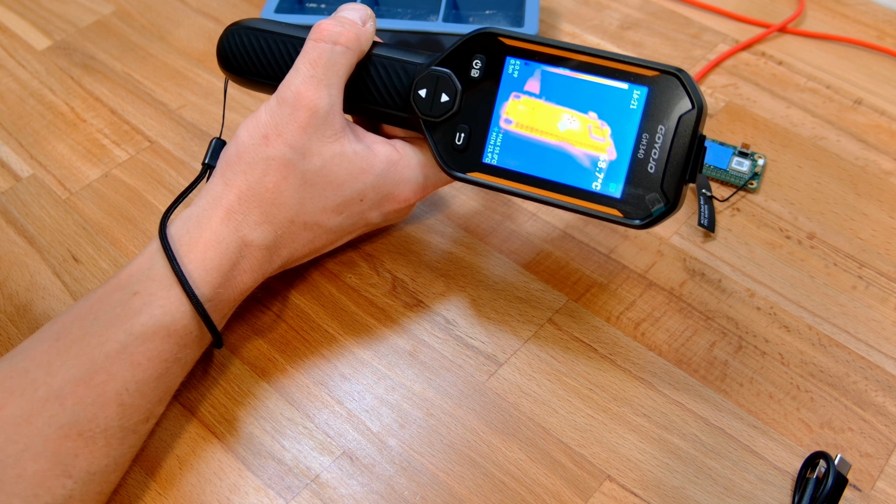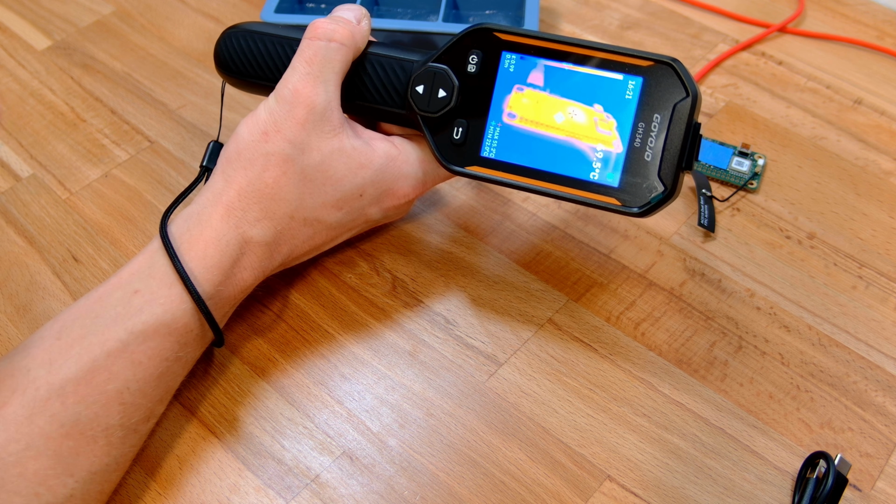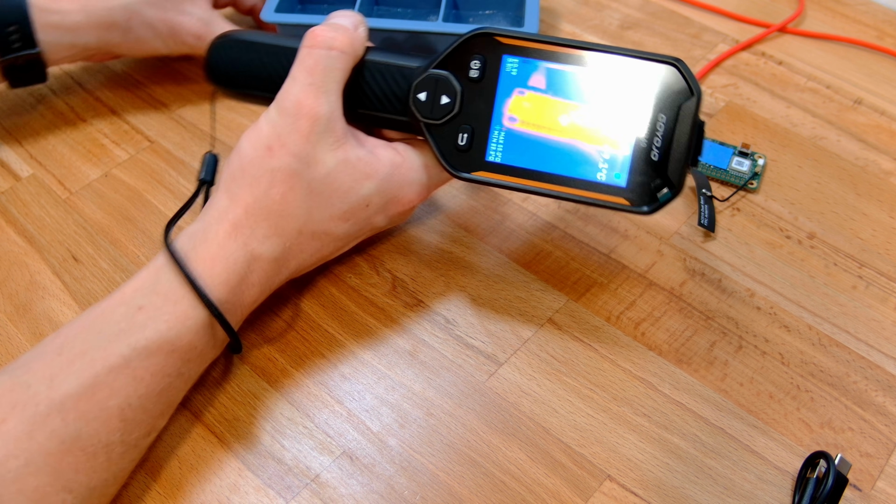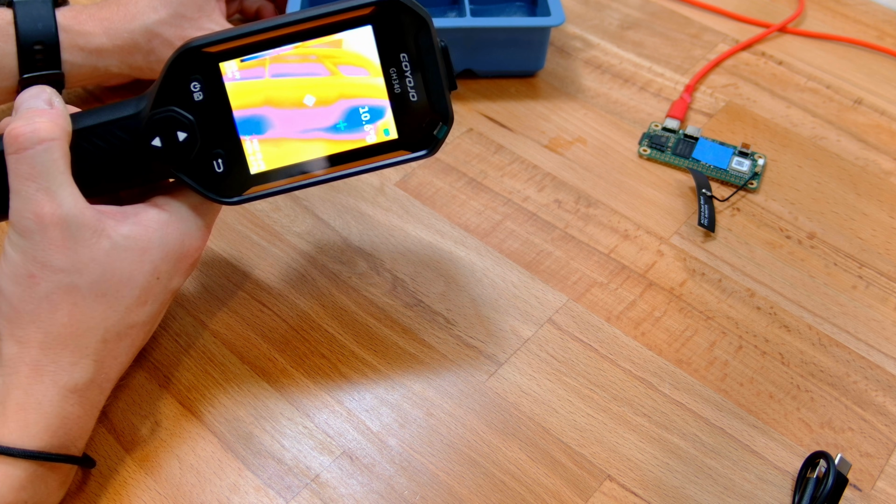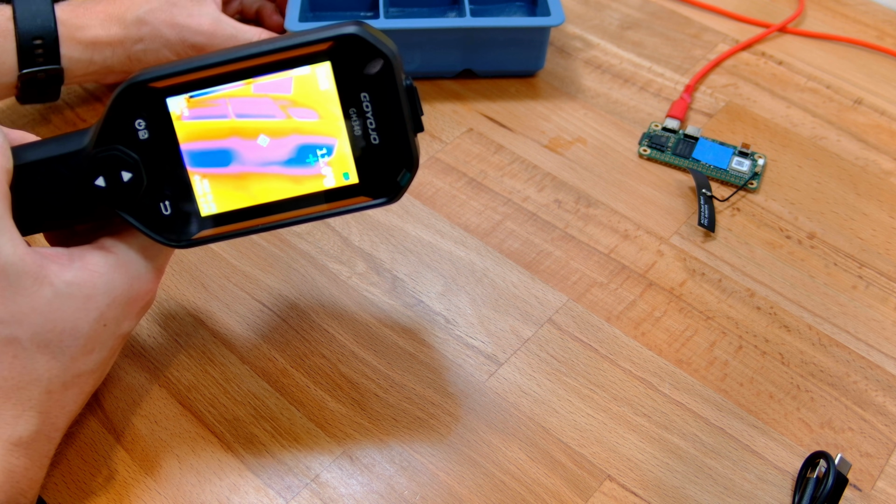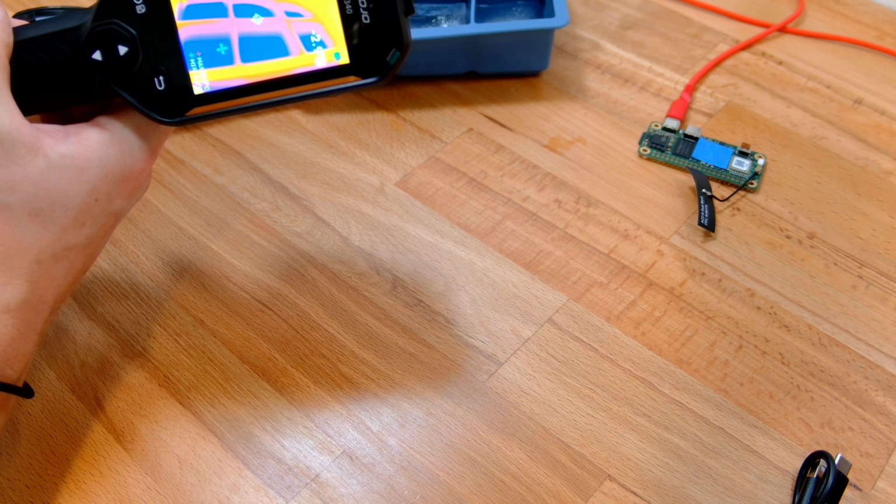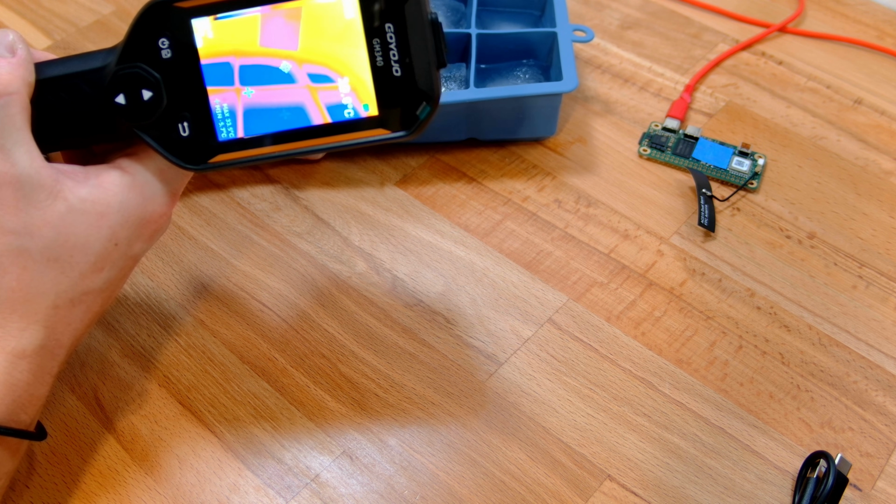If you can hear it, this is doing that same autofocus clicking too. It's showing the maximum that it's observed so far as being 55. The lowest is 21. Let's change that by pointing it at some ice. So it's now saying the low is, yep, minus 5.7. You can kind of just see that there.